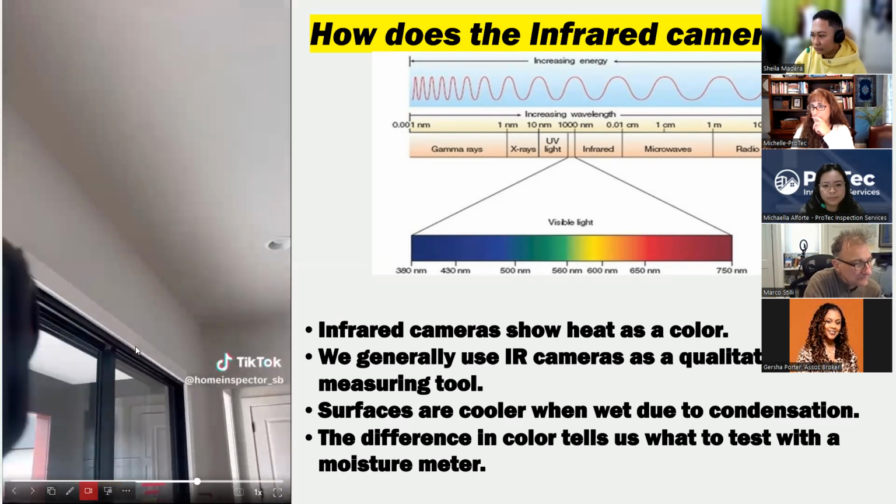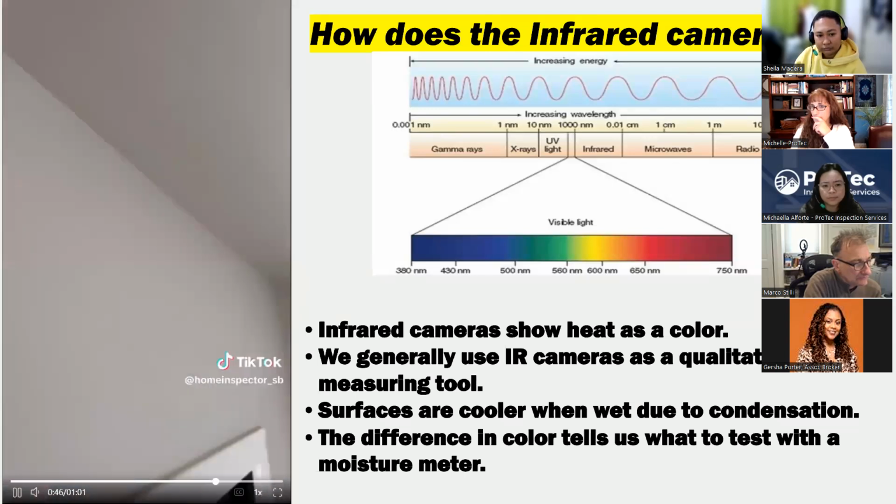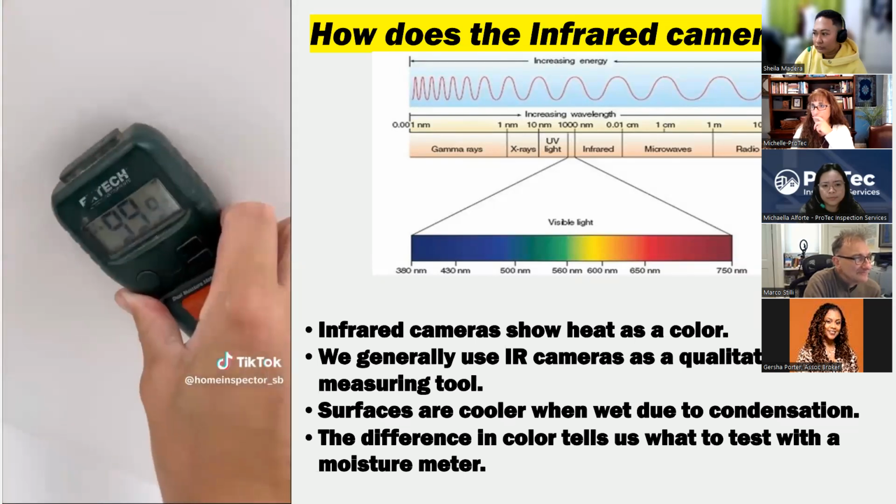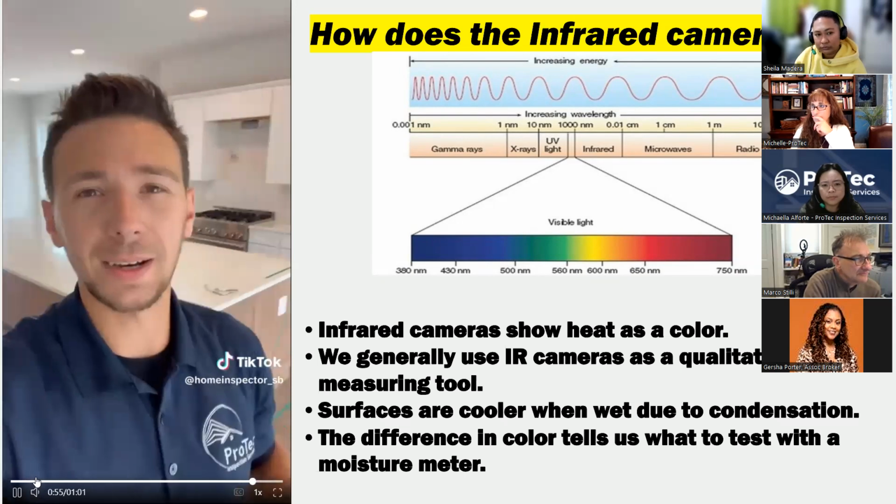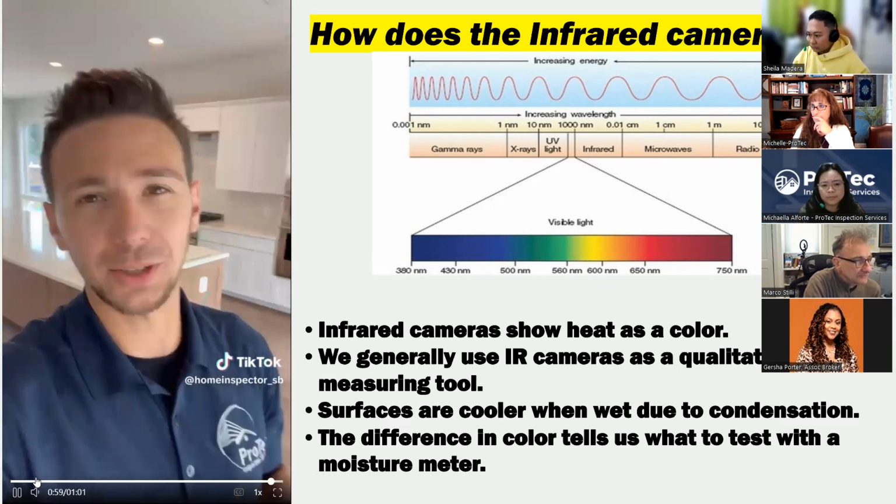So we'll have to set up the ladder to verify if it is moisture or if it is just a cold spot. All right, so we got the ladder set up and hitting the spot, 100% moisture, so no question, that is an active leak. So without a doubt, you do need a good infrared camera, and home buyers, when you're looking for a home inspector, make sure that they do have one.